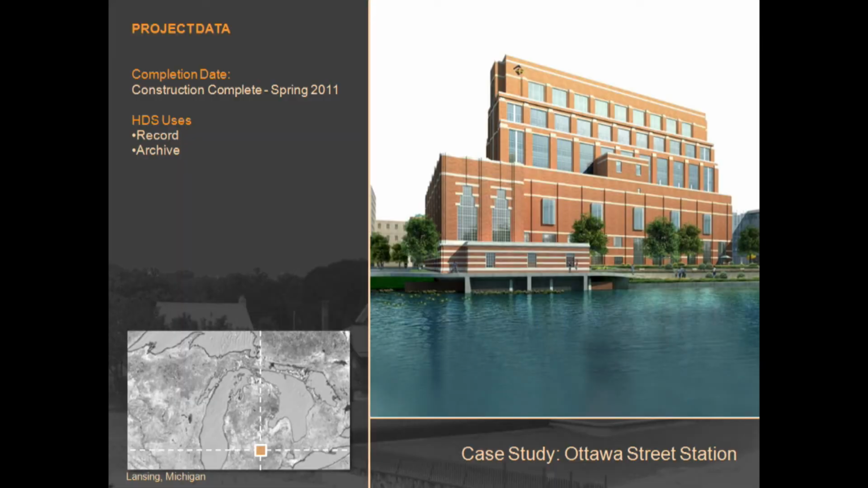And this last project I'll share is the Ottawa Street Power Station. It's in Lansing, Michigan. We worked with multiple people on this project. We were the historic preservation architects, but this was converted into an office building for an insurance company, and they also put a new addition off to the side.